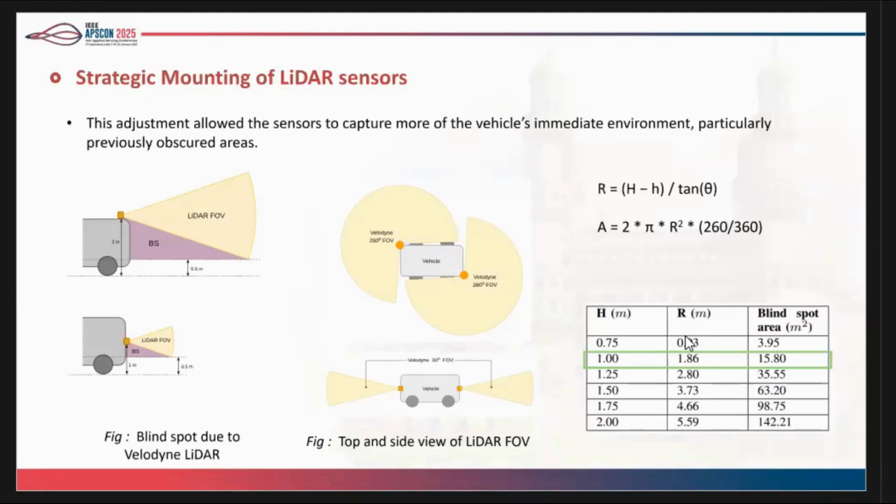In our new setup, we have reduced the height of the LiDAR mounting, so naturally the blind spot is also decreased, and we have placed the LiDARs in such a way that the 360 degree area around the vehicle is covered. In the table you can see that the blind spot area is reduced significantly. Before it was around 142 meters square, and it is reduced to 15.8 meters square around the vehicle.